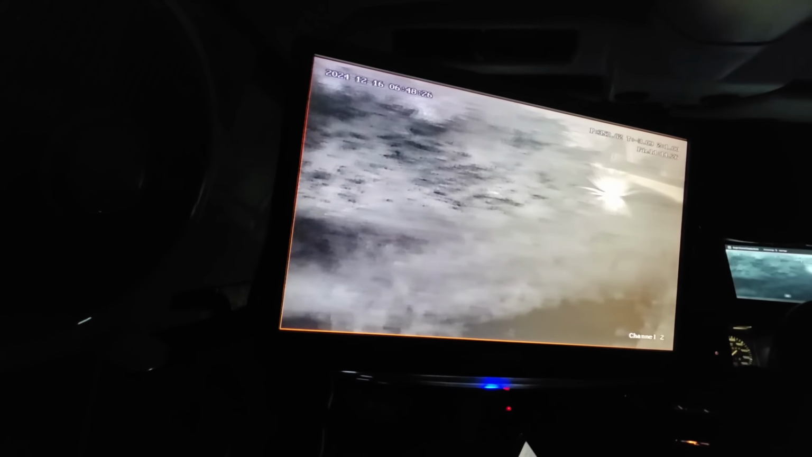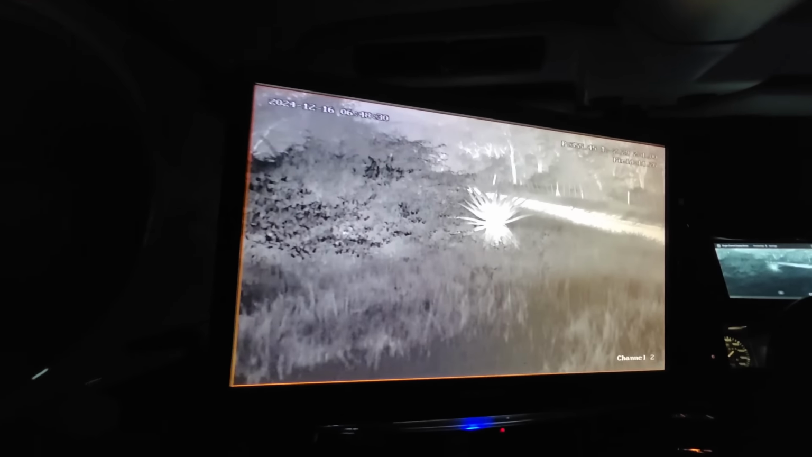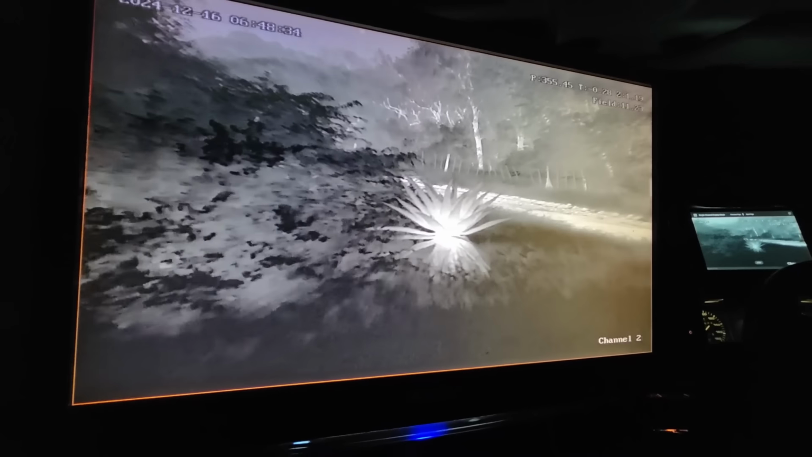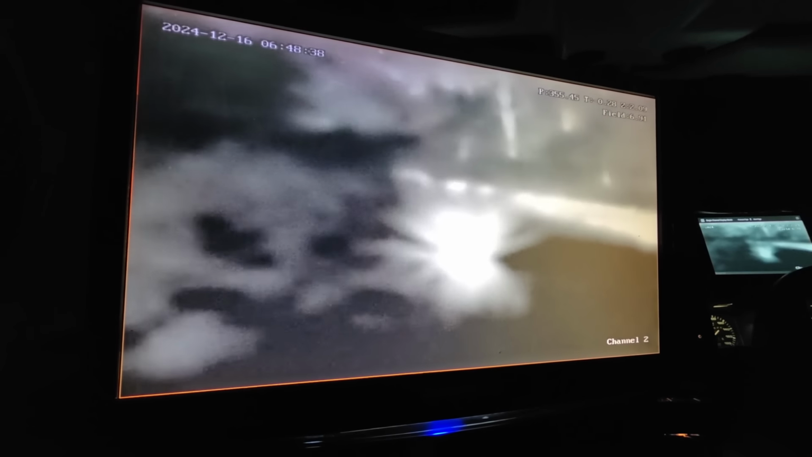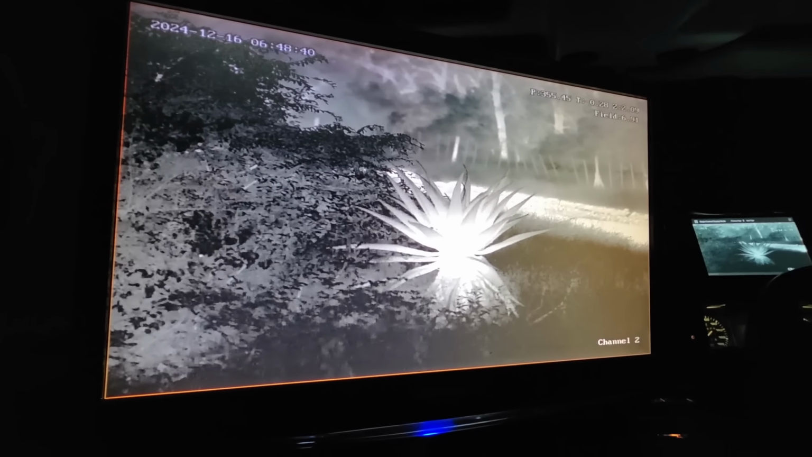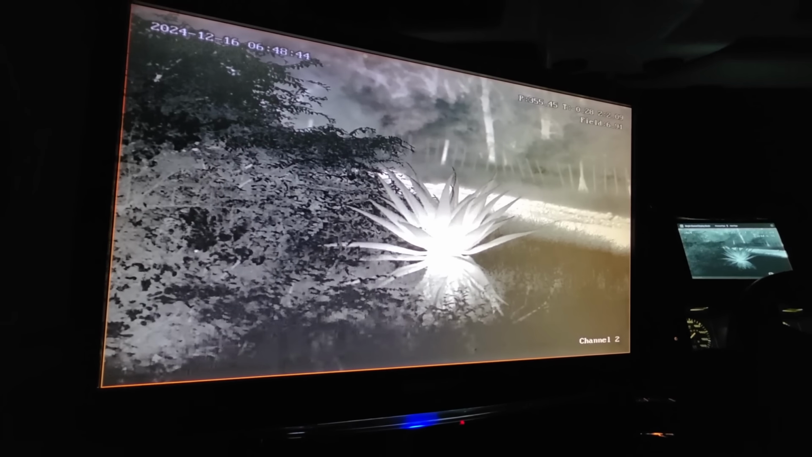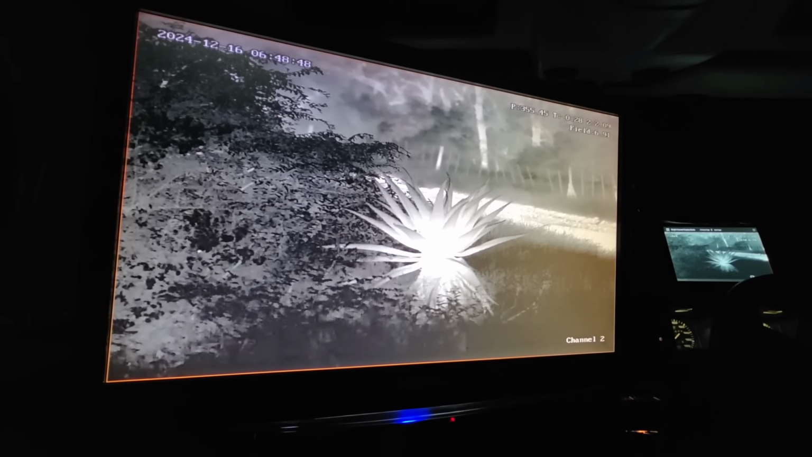There we go. Now you see that plant there? Is it an aloe? Yes. It looks like it's glowing. It does, eh? Now, that's because during the day it's absorbed the heat into the sap inside the plant.